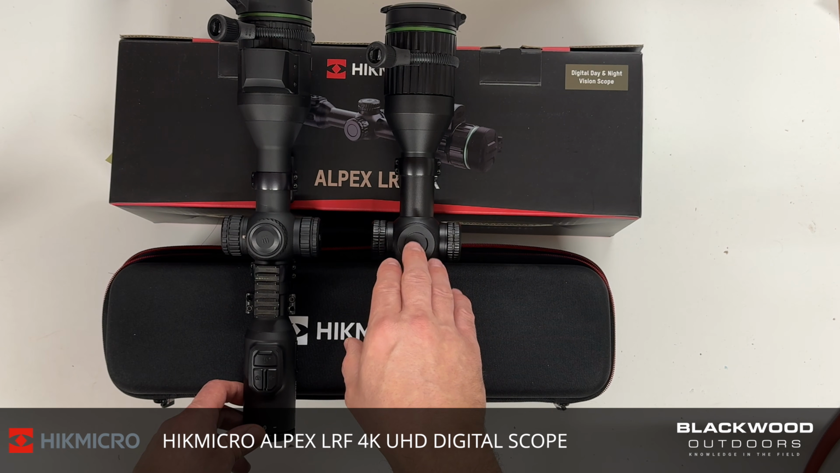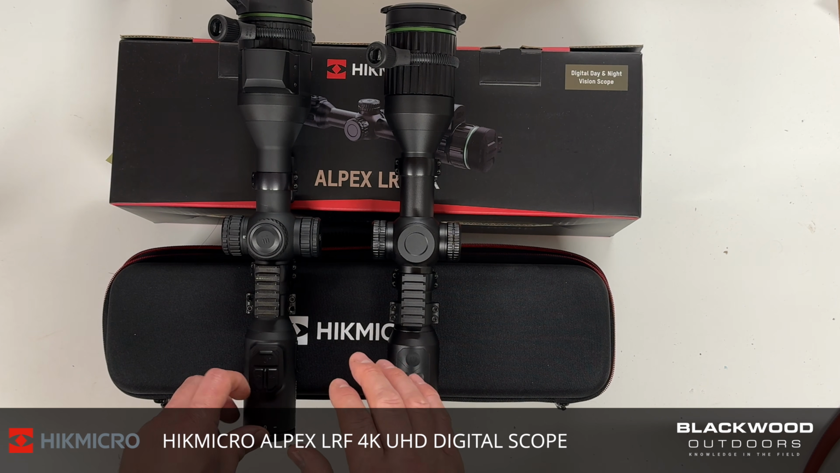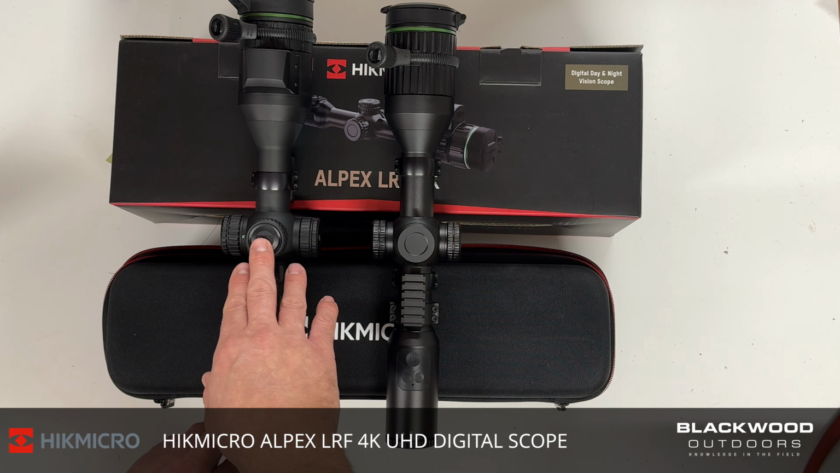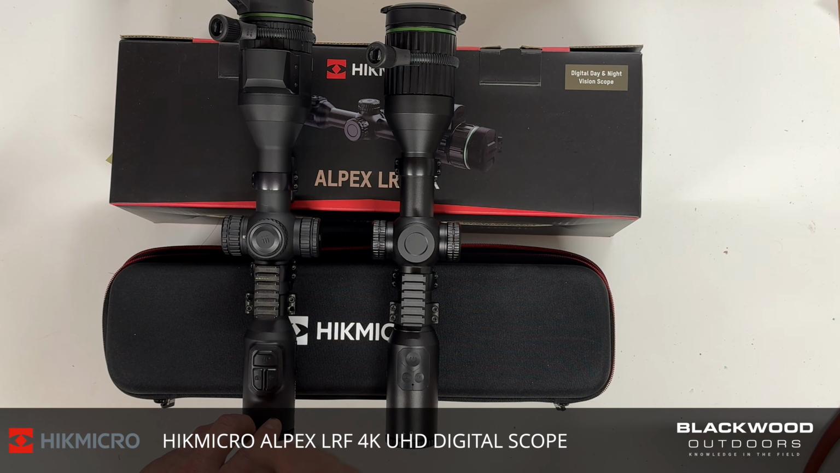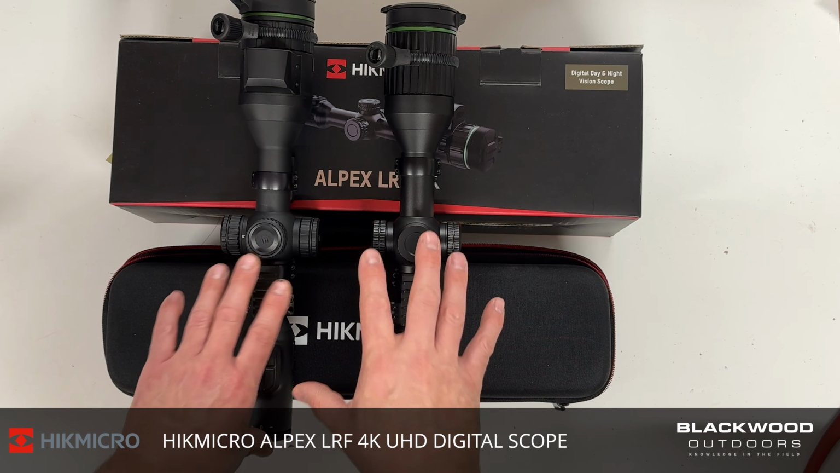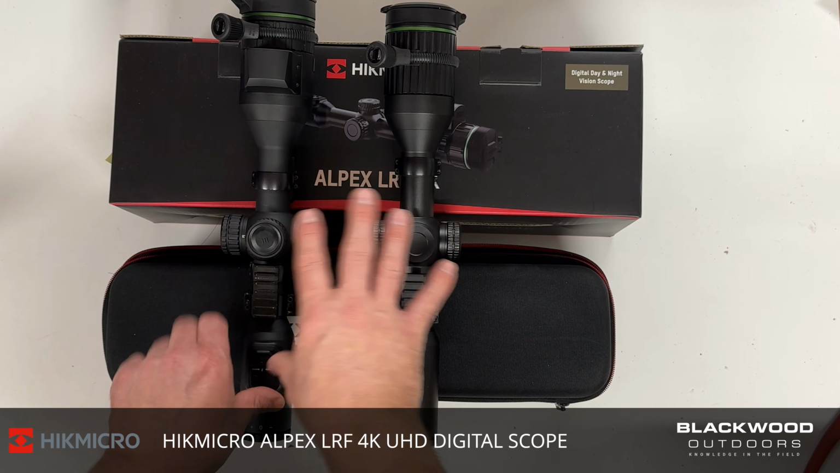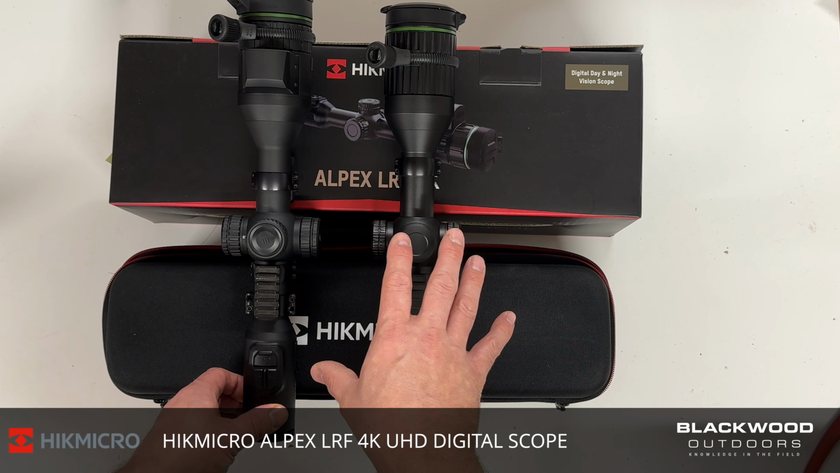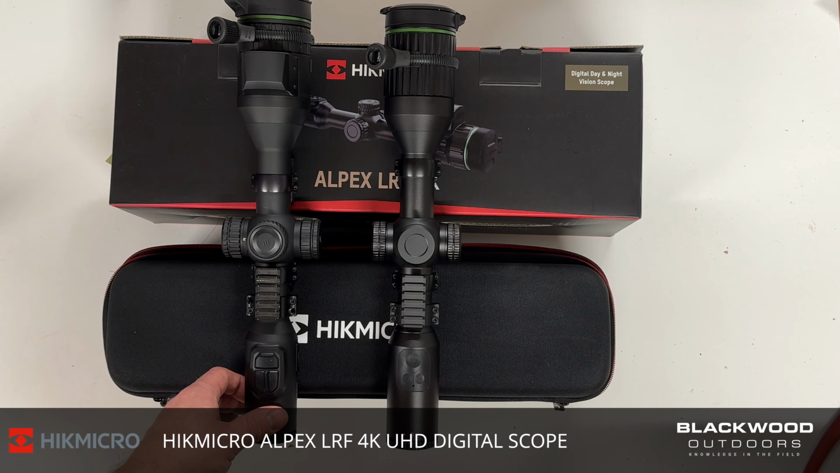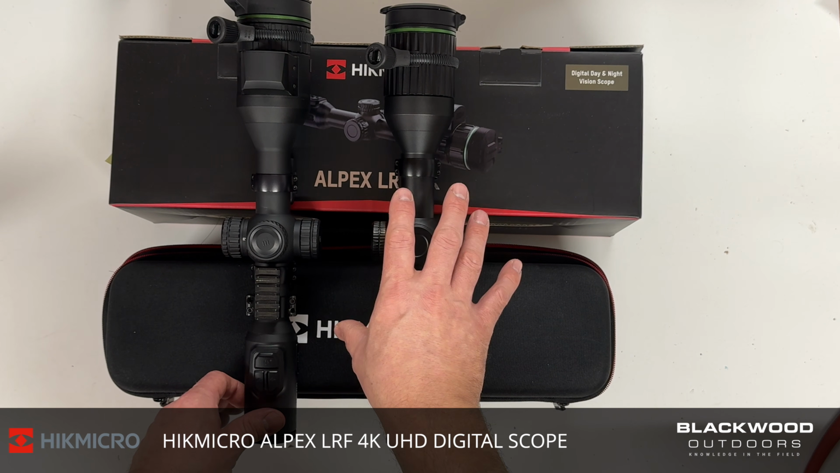This model is the previous Alpex model, the A50T. It's still running, it's still a current model. It's priced at $5499 in the UK. The new model, the Alpex EL 4K LRF, is going to be priced at $84999. Obviously this one's available with an IR kit for slightly more, but both of these will be sort of bare bones models. This one, apart from the Alpex, does come with a dual charger dock and the charger cell, whereas the bare bones basic Alpex does not.